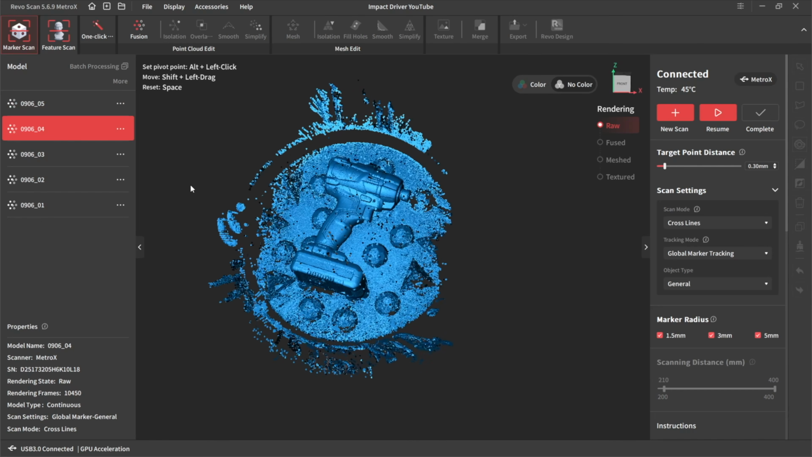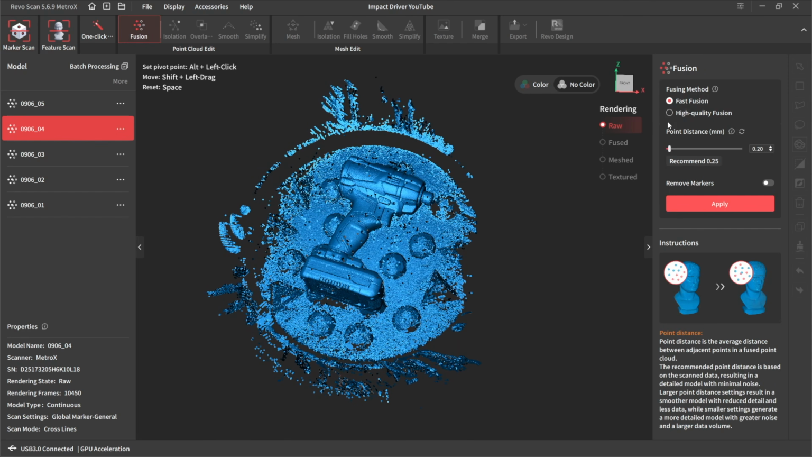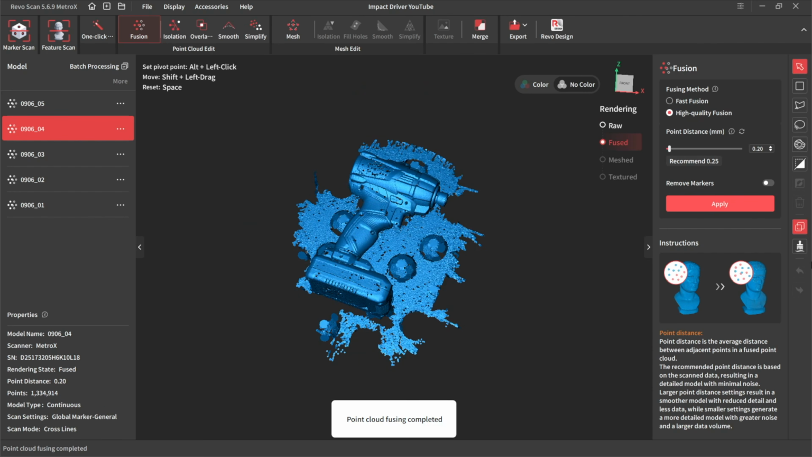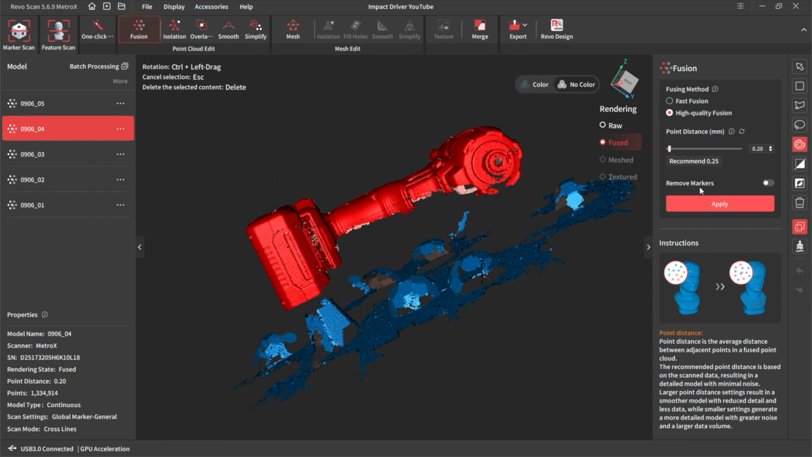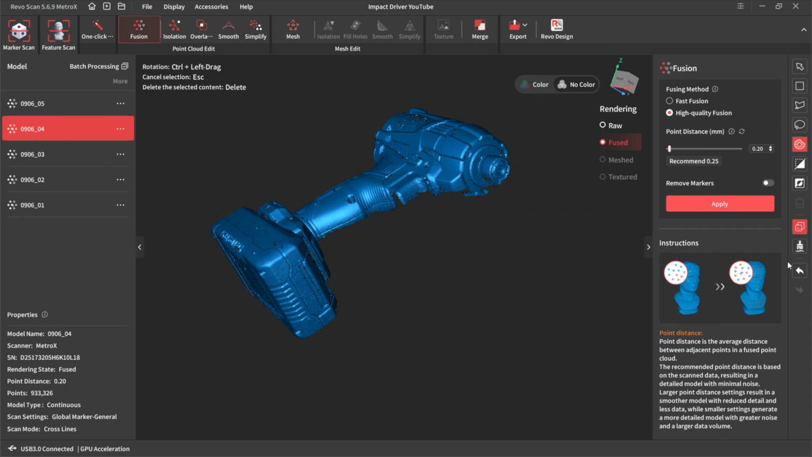So this is the first scan we did then. Let's fuse this. Let's do a high quality fusion, 0.2. Reverse the selection. Bin that off.